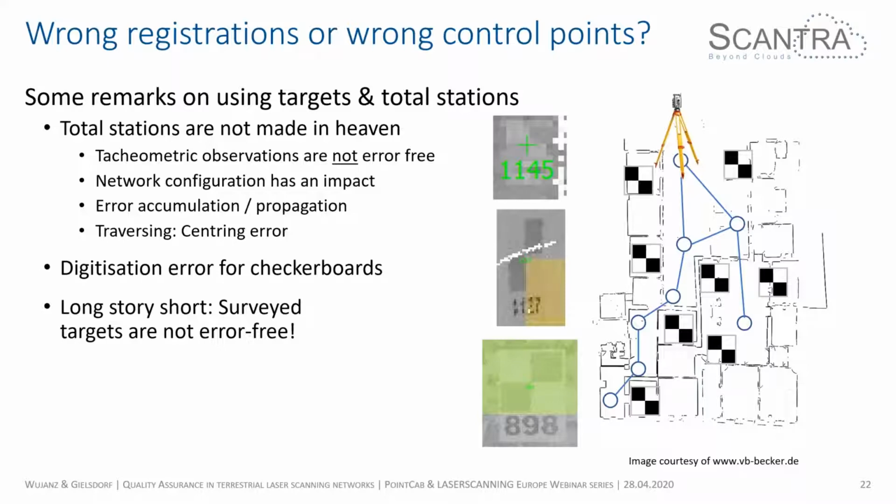In the case of tachymetric observations, the network configuration has an impact on the outcome. They are all subject to error accumulation, which we could compute using error propagation. And there are other errors involved in the measurement process. For instance, if you survey one of these checkerboard targets, you have to switch into the reflectors mode. If you survey a prism, you switch modes, and they have different accuracies. There are also other components that people very likely tend to forget, because you also have the digitization error of the checkerboard targets, for instance.